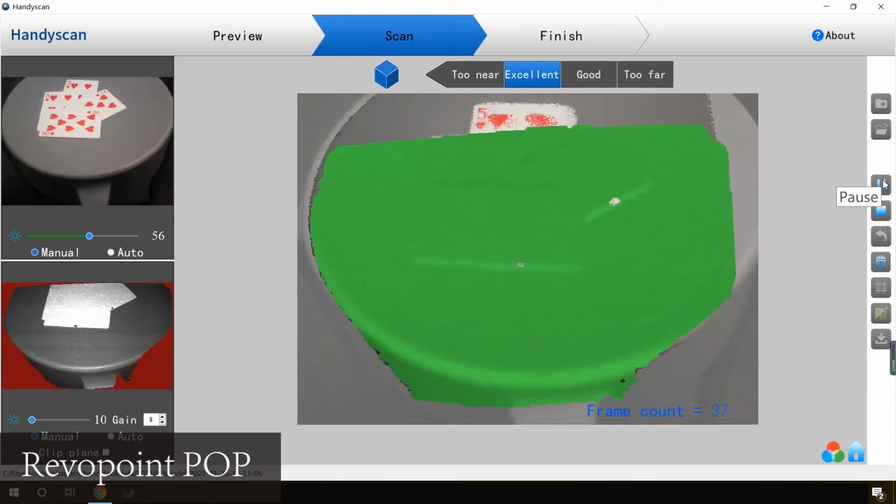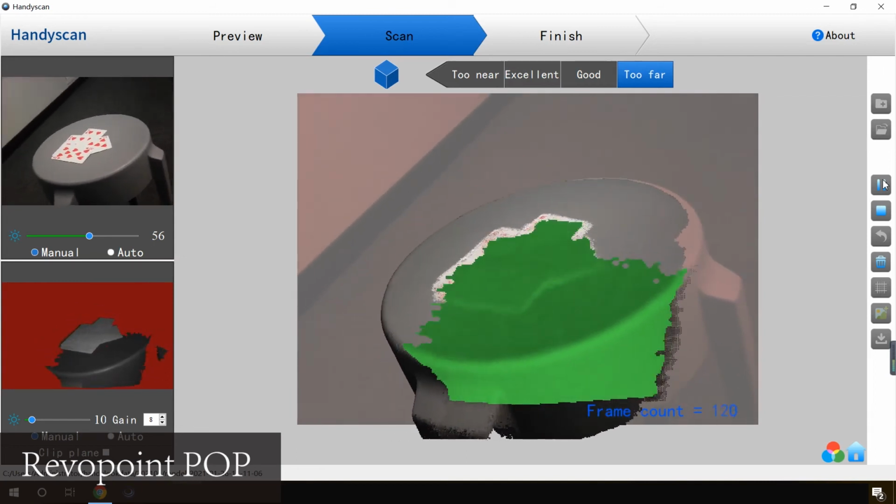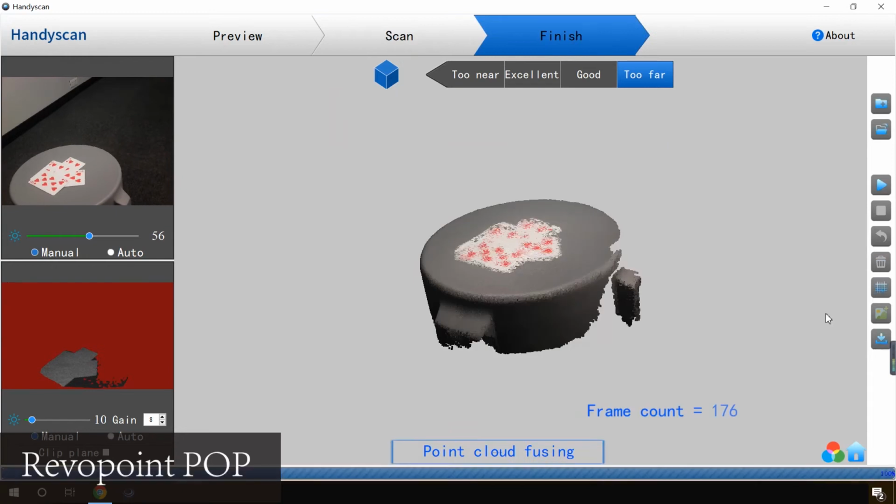Here I can show you how I scan the cards with the Revopoint Pop 3D camera. You can see it's very easy to scan. You just hold the camera and you move around.